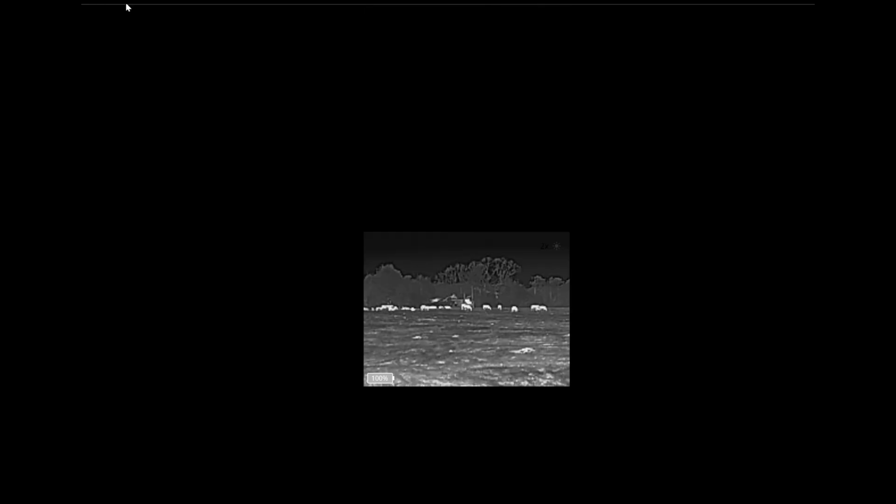You can see as the more you zoom, the more blurry it gets. But remember, these are 250 yards minimum away, maybe even pushing 300 yards. Okay, they're a long way out there. This is full daytime, which is why you can see all the white speckles all over the grass from the sun heating all that up. But even there, you can see how well these things are showing on there. Just does a phenomenal job.